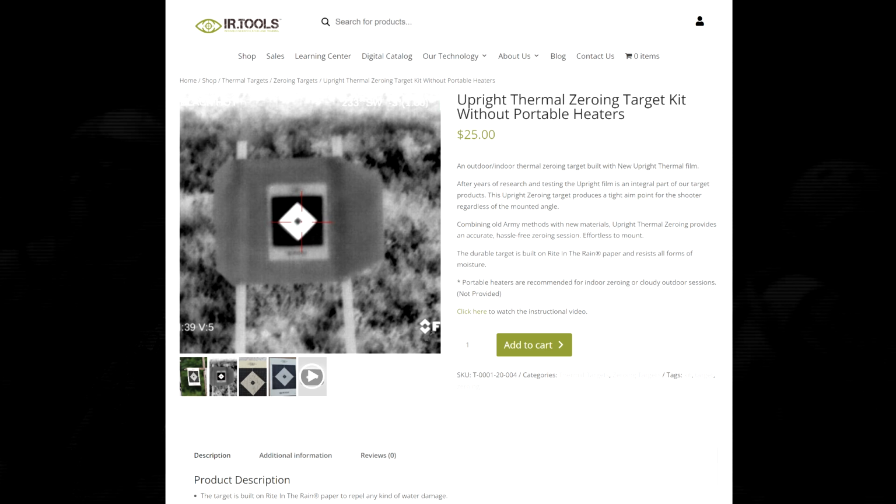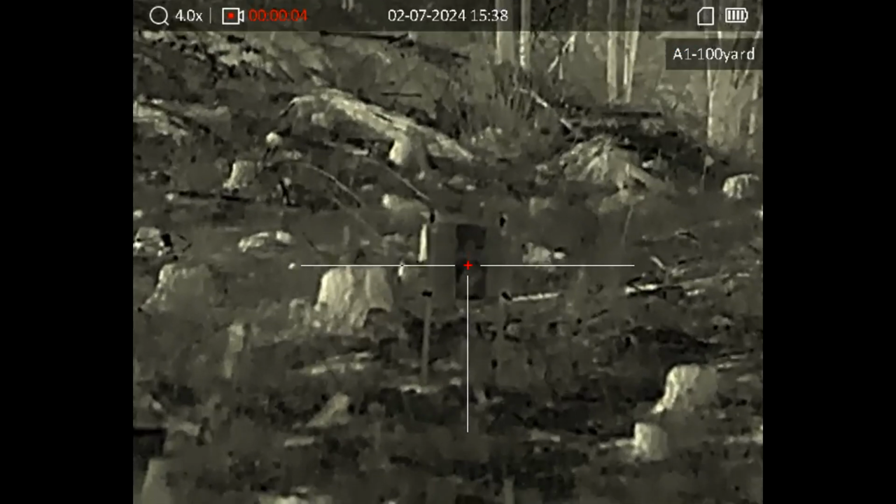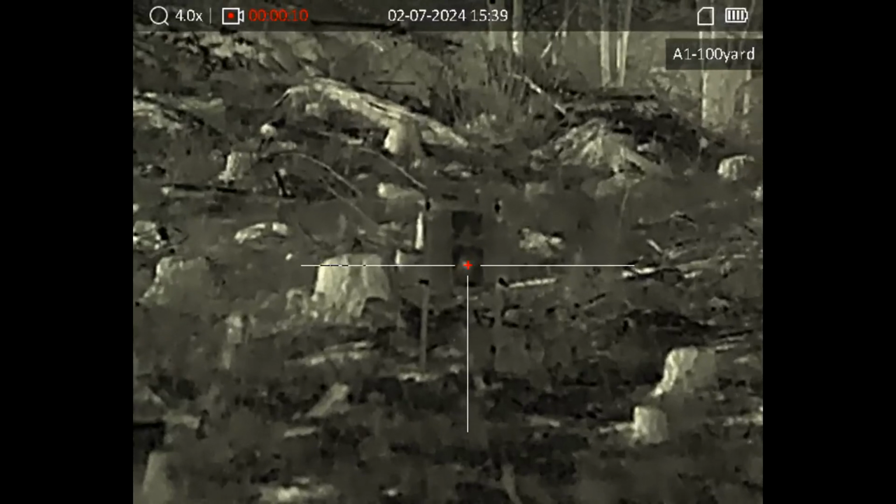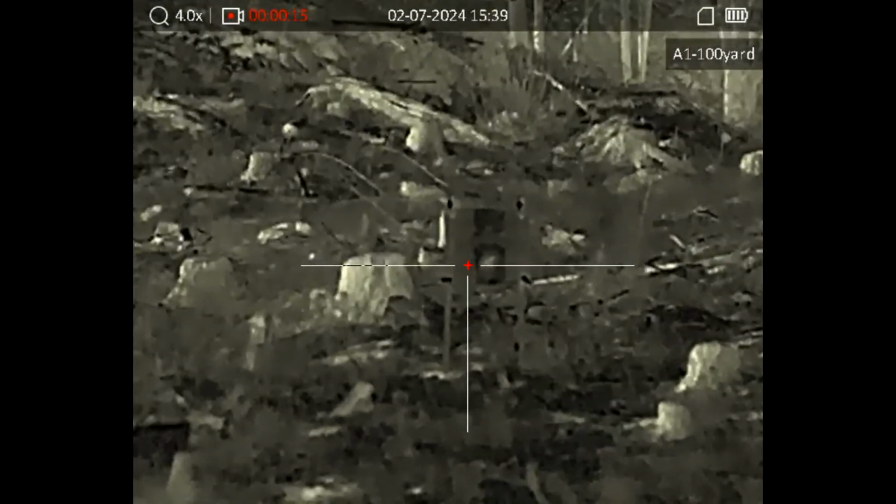As for the third and perhaps most frustrating thing about thermal devices, what are you going to shoot at? For zeroing a thermal scope, I've seen people suggest that you tape a hand warmer to your target, or you warm up a metal bolt and poke it through the cardboard. This version of the Rattler V2 has a 35mm objective lens and a 640 by 480 pixel resolution. It's not the highest end version of the Rattler, but it is up there, and this one can actually see impacts in paper at 50 yards.